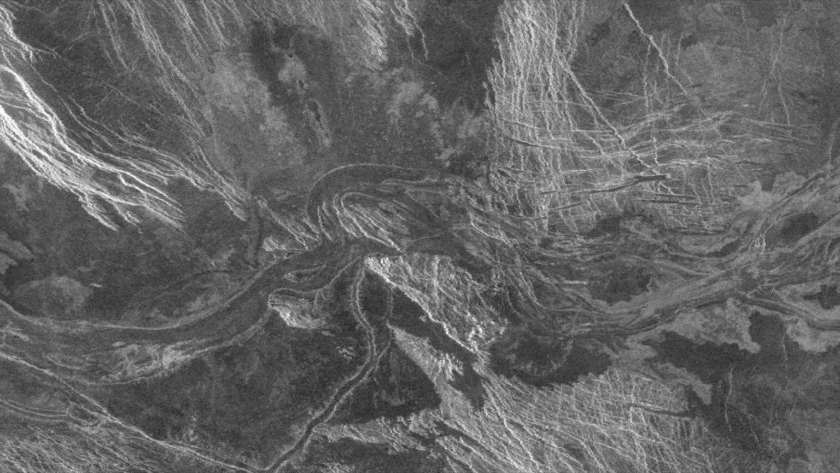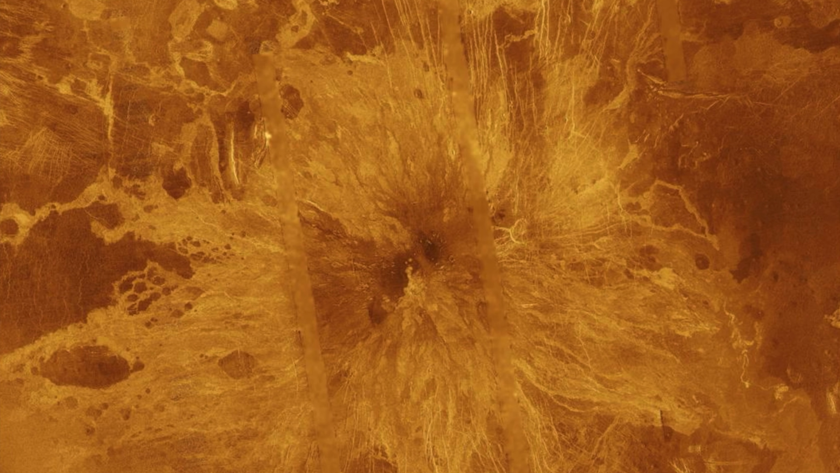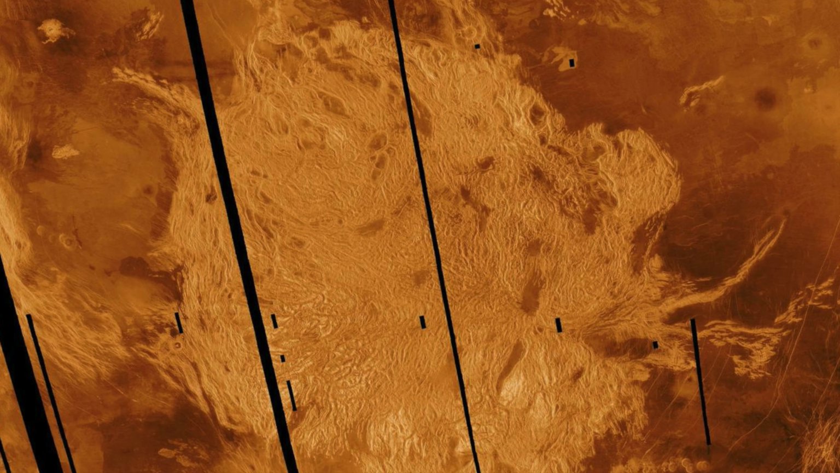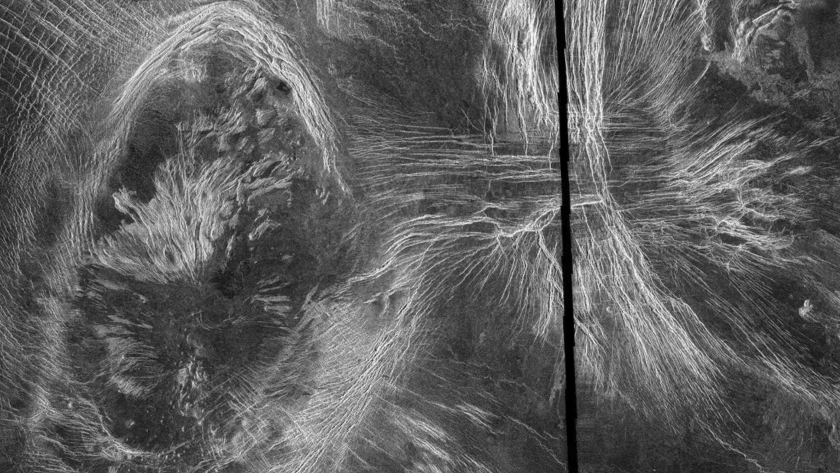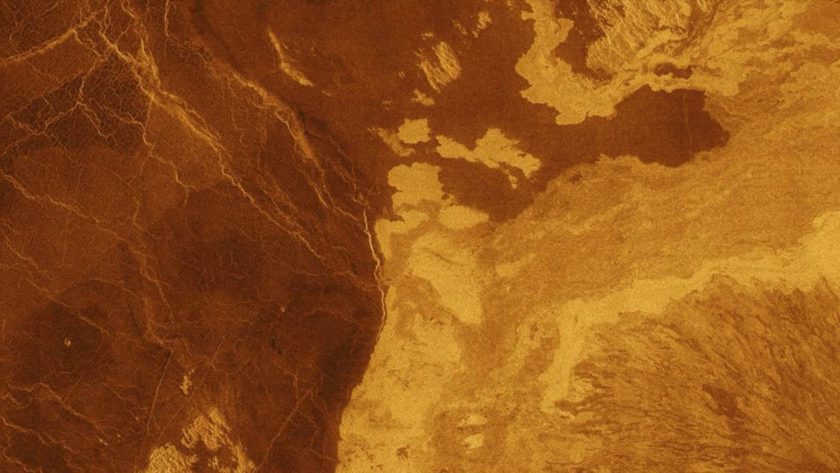This suggests a global resurfacing event, possibly due to massive volcanic activity. These plains show evidence of extensive lava flows. Volcanic features are abundant on Venus, around 1,600 major ones, more than any other planet. This imagery shows a potential volcanic caldera, a collapsed volcanic crater.